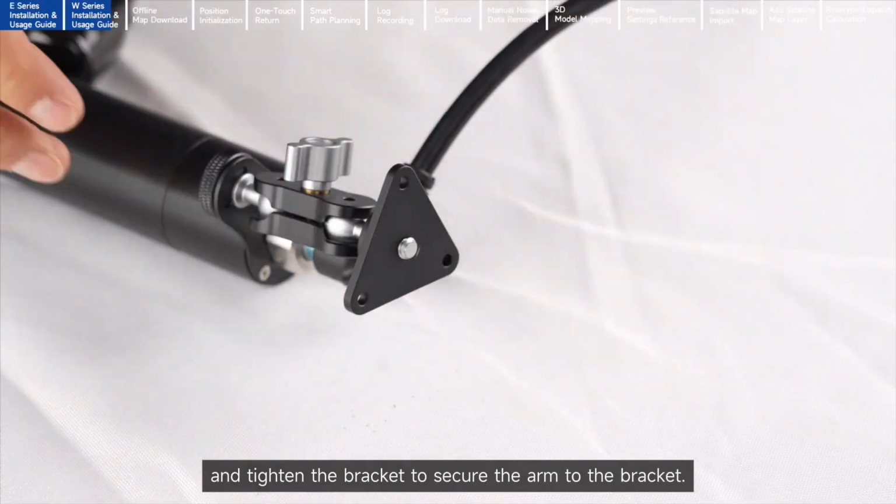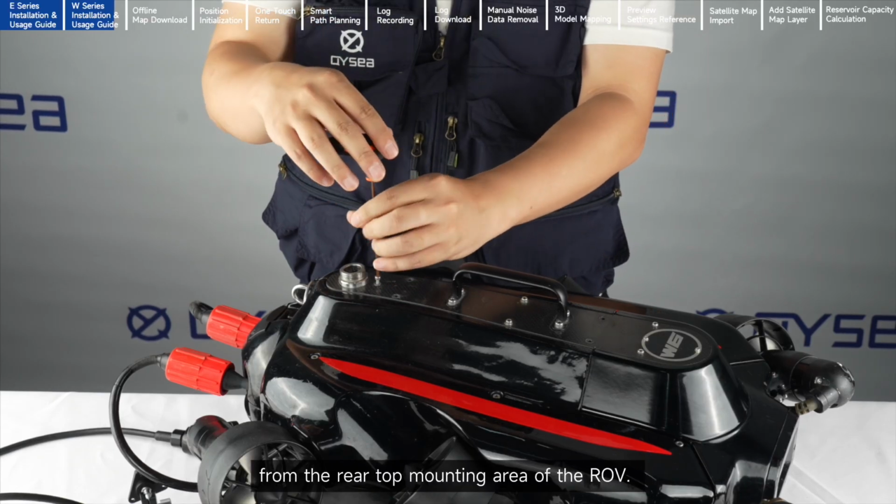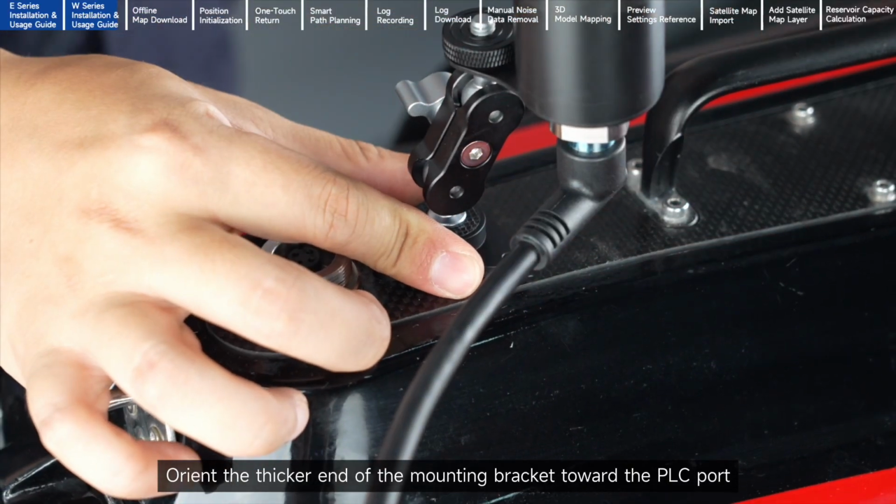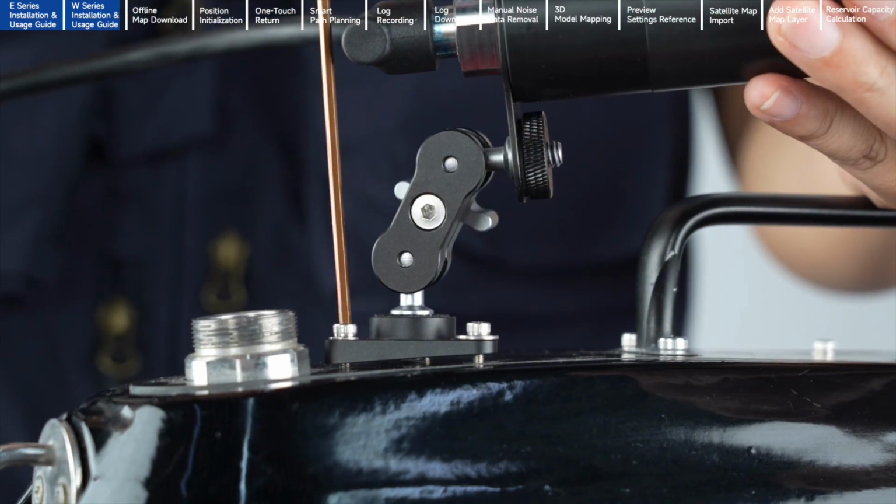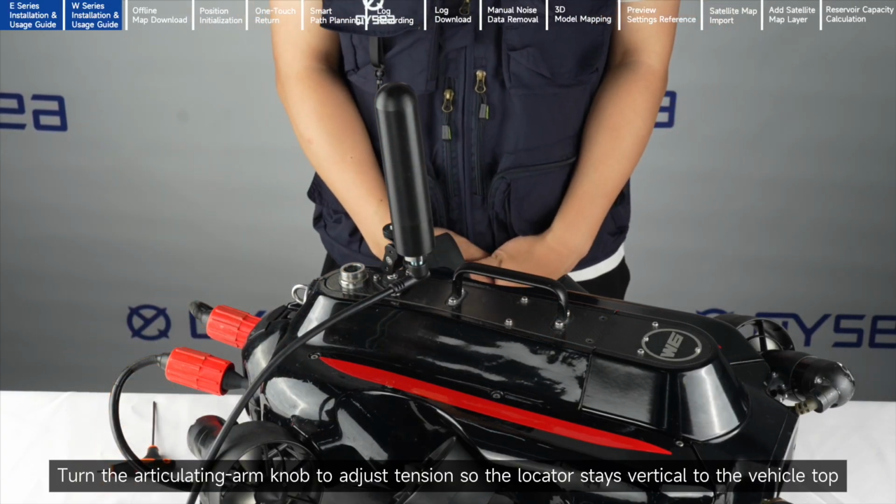Using an M3 hex driver, remove the 3 M3 mounting screws from the rear top mounting area of the ROV. Orient the thicker end of the mounting bracket toward the PLC port. Align it with the holes, then reinstall and tighten the removed screws. Turn the articulating arm knob to adjust tension so the locator stays vertical to the vehicle top.